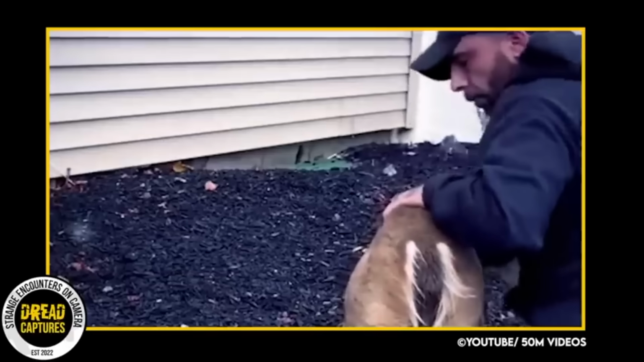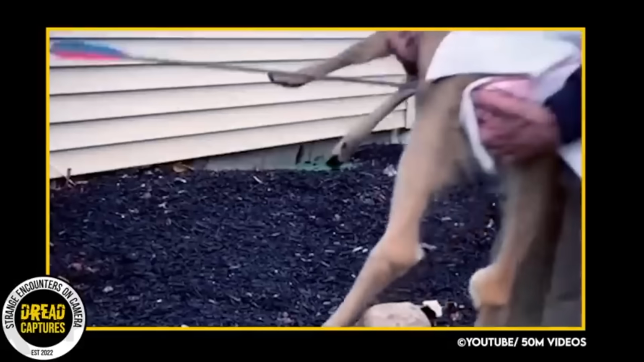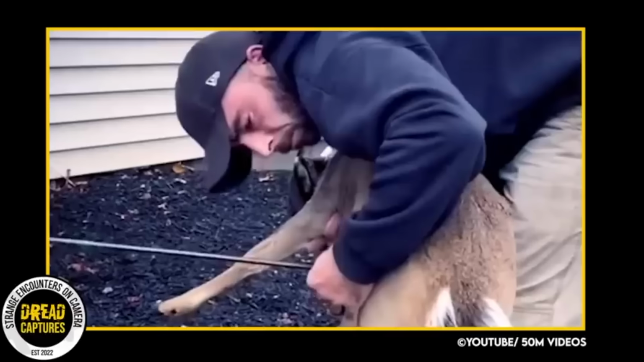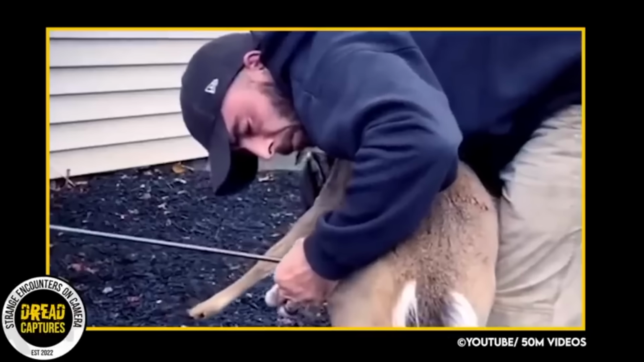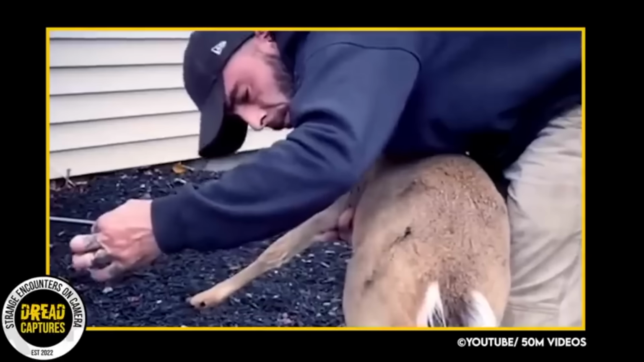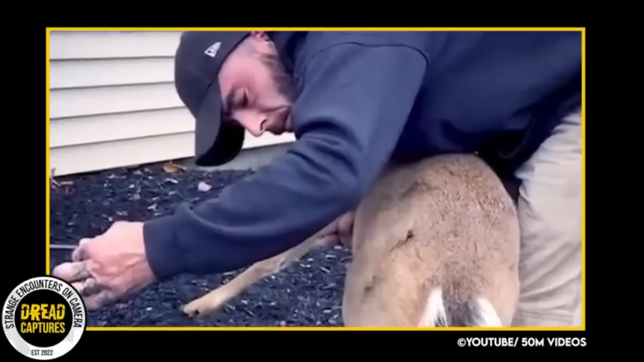The man calmly approached the deer, covering its eyes to keep it calm. I think deep down the deer must have known that the man was there to help, because he remained calm. The man was able to pull the arrow out relatively easily, but for precaution took him to a wildlife clinic where he could undergo further examination.